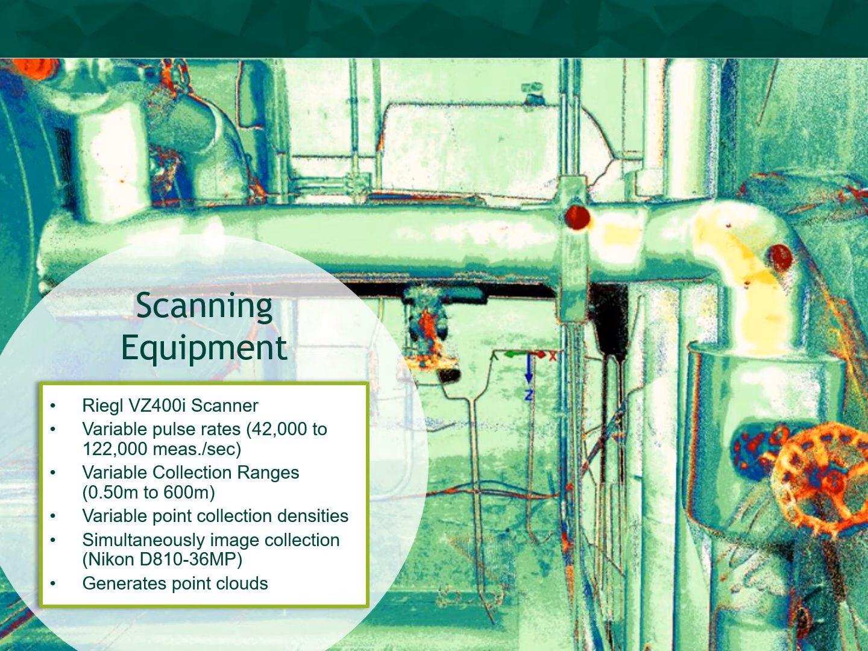Now, let's go over some of the technical specifications of the Riegl scanners. The Riegl VZ400i has a variable pulse rate of 42,000 to 122,000 measurements per second with a variable collection range of 0.5 meter to 600 meters. This permits variable point collection densities depending on the size and complexity of the structure being scanned. The Nikon D810 36 megapixel camera mounted on the top of the scanner provides simultaneous image collection to facilitate colorized point clouds.